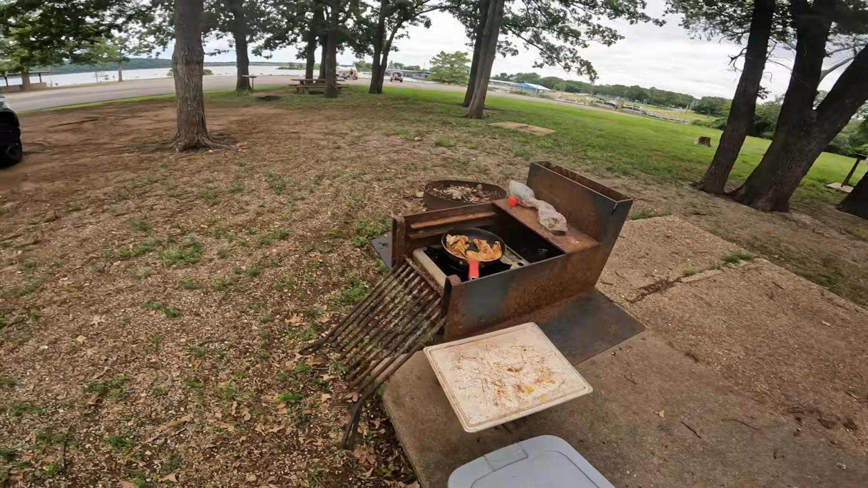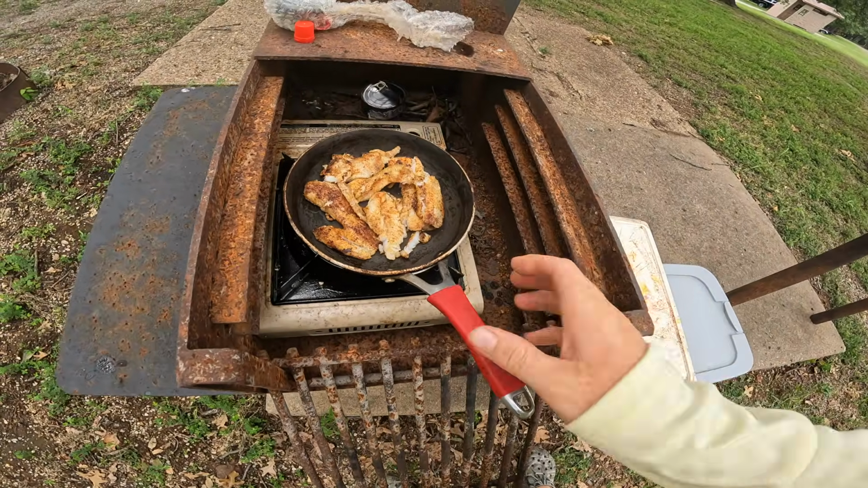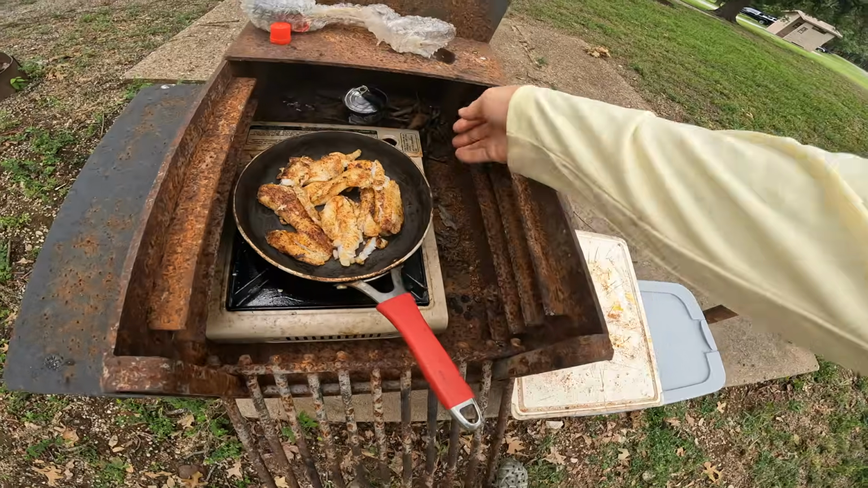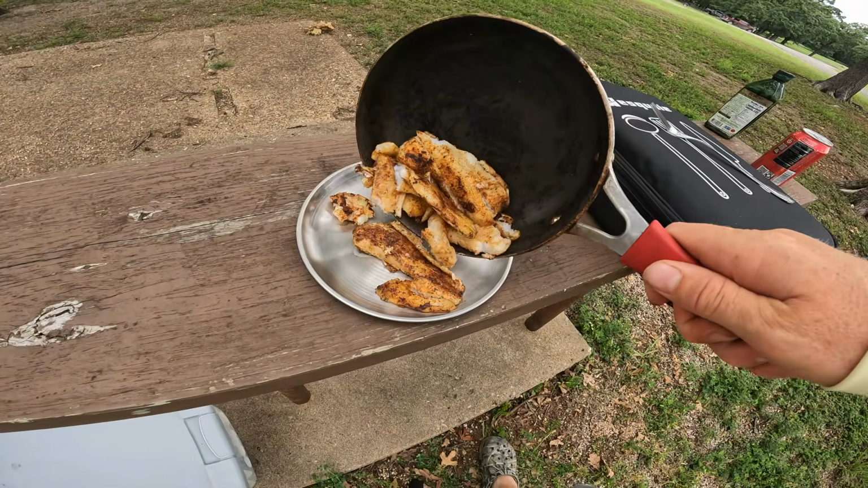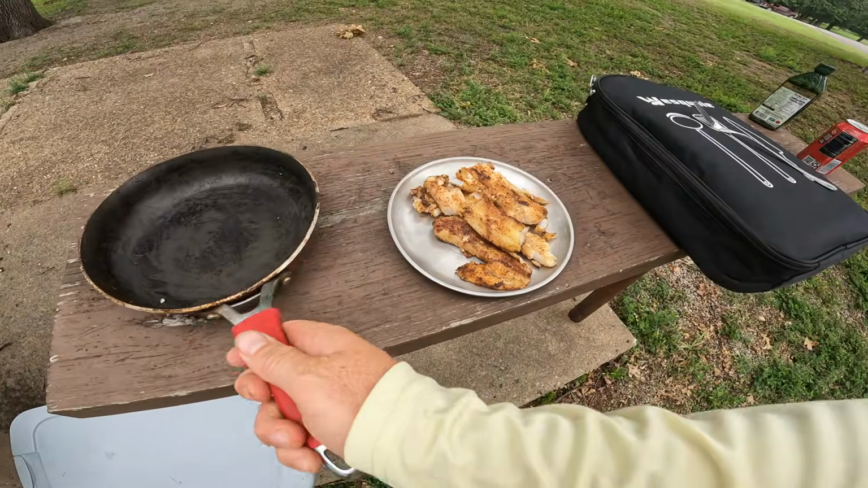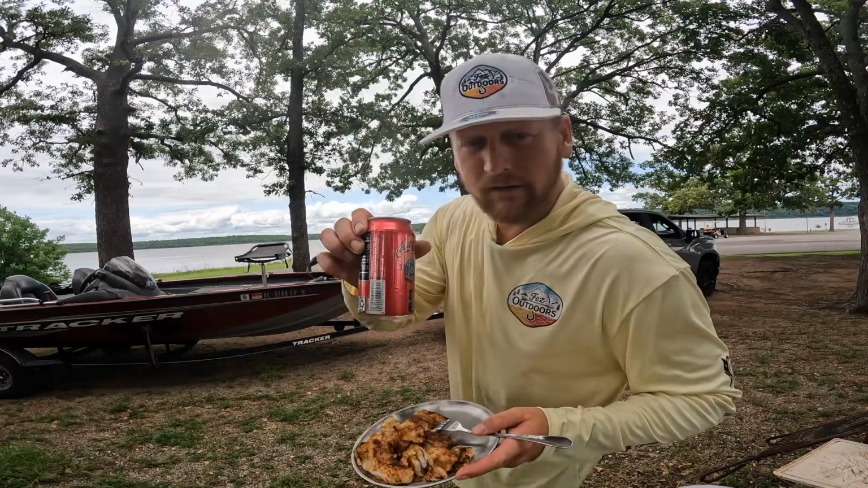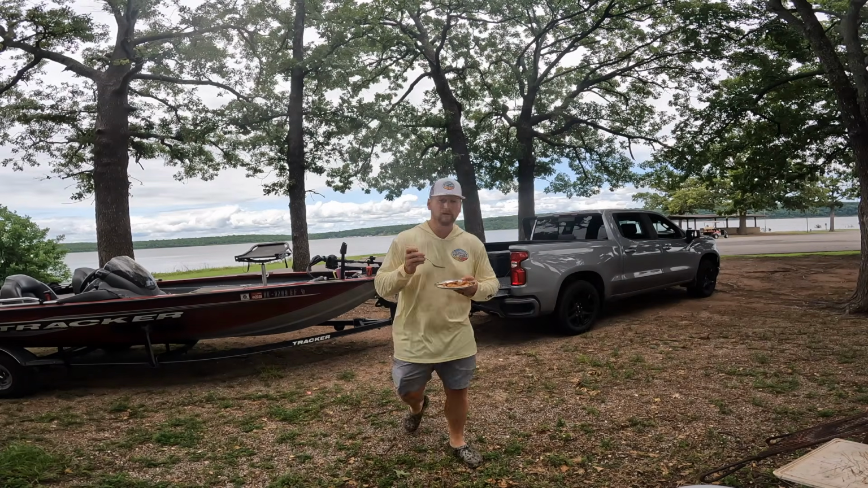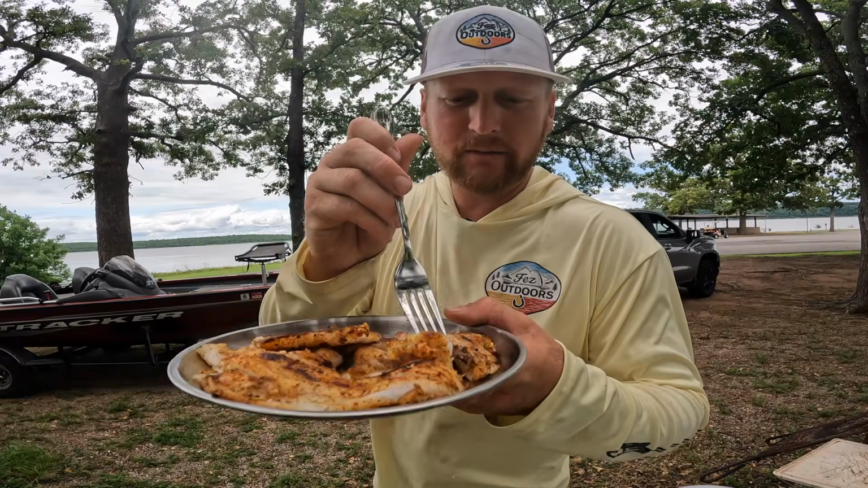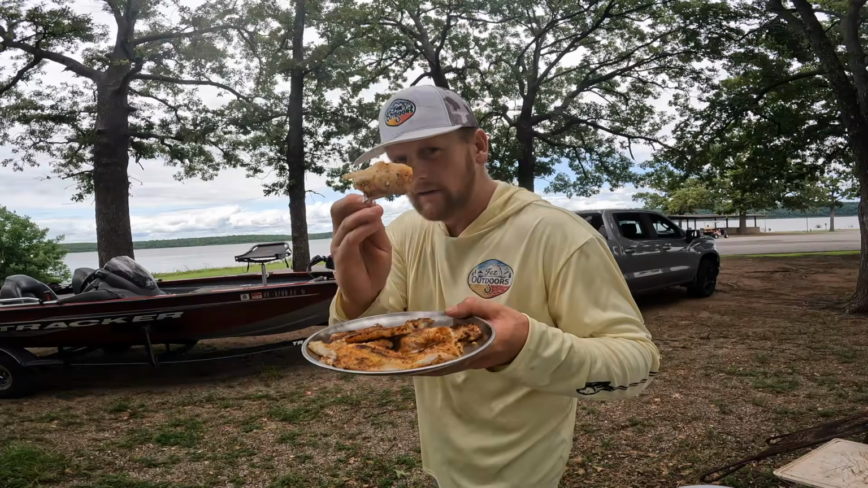Check in on the fish here. I think it's ready to go. Yeah, I'm gonna call it. Got me a plate of fish, some Coke Zero. Can't beat that right there. Look at this flaky, awesome crappie. Fresh crappie, blackened. Can't beat that there.